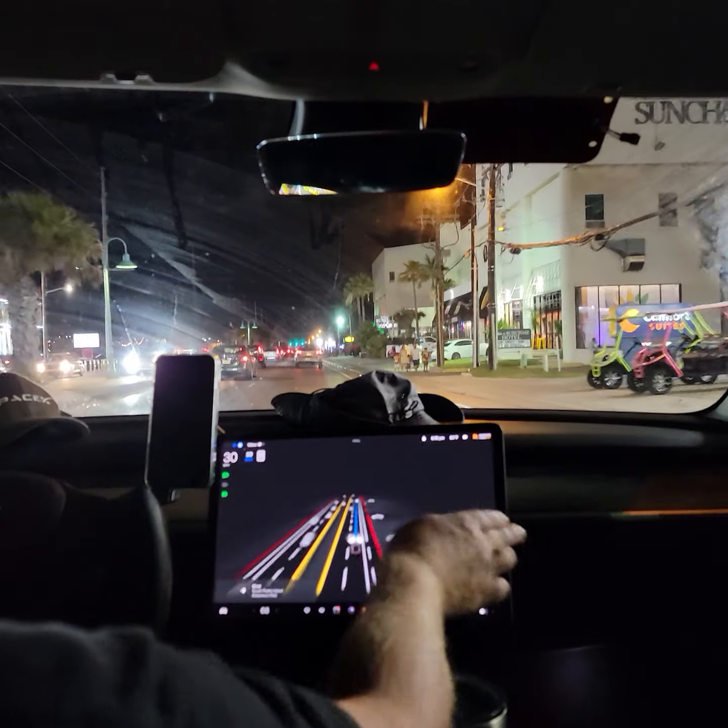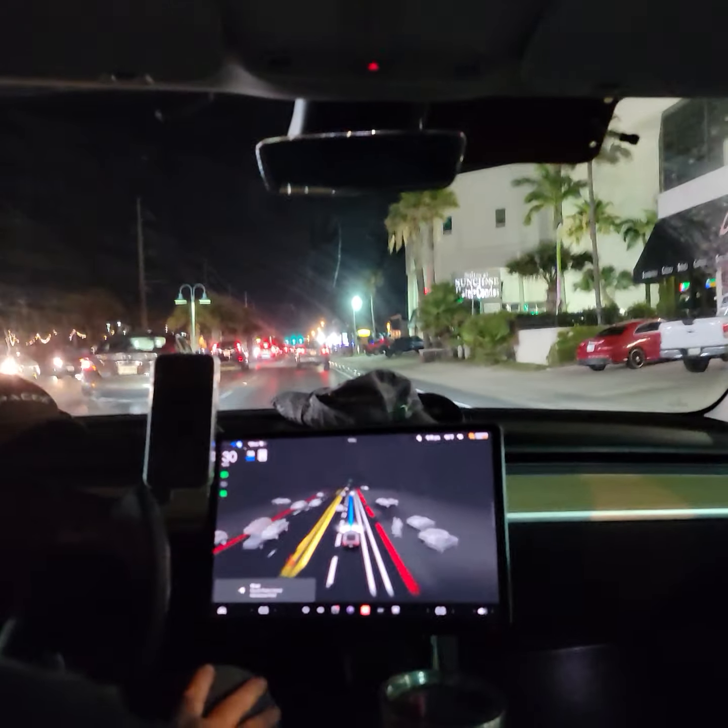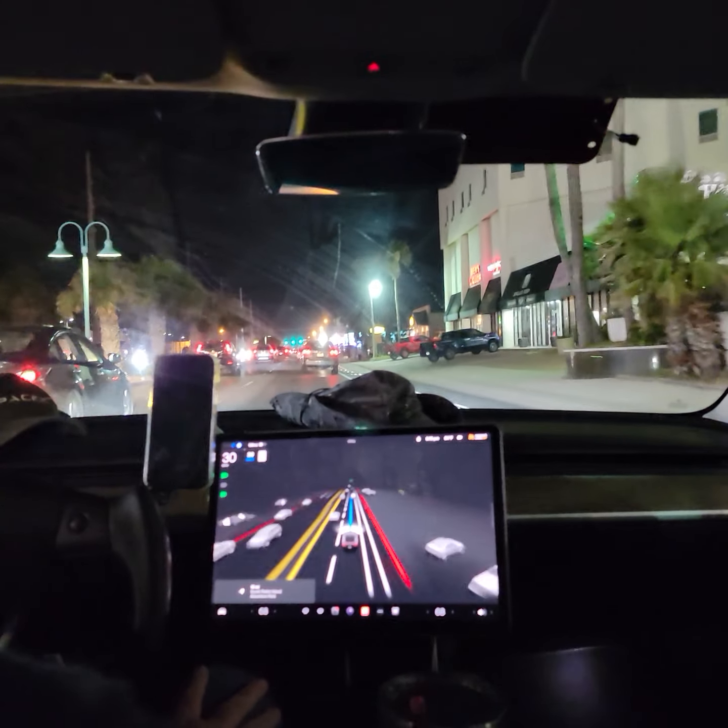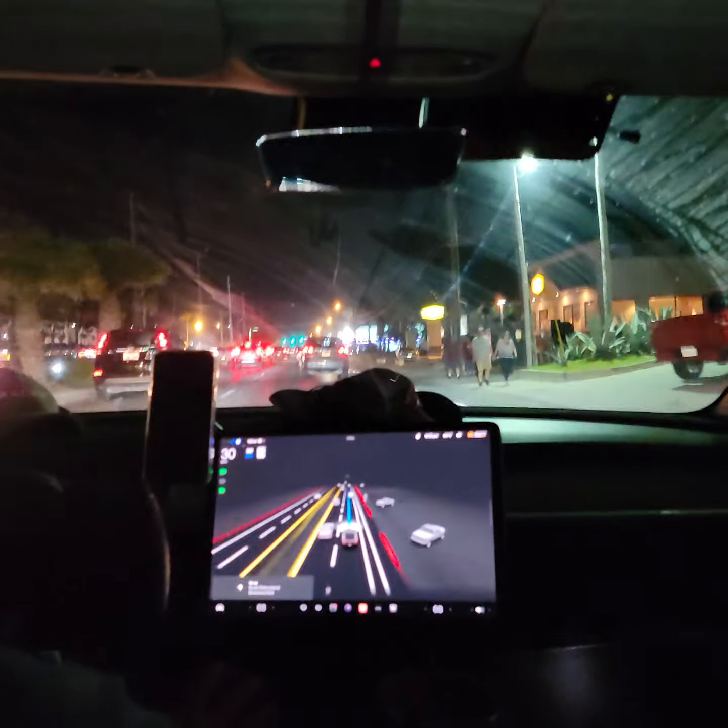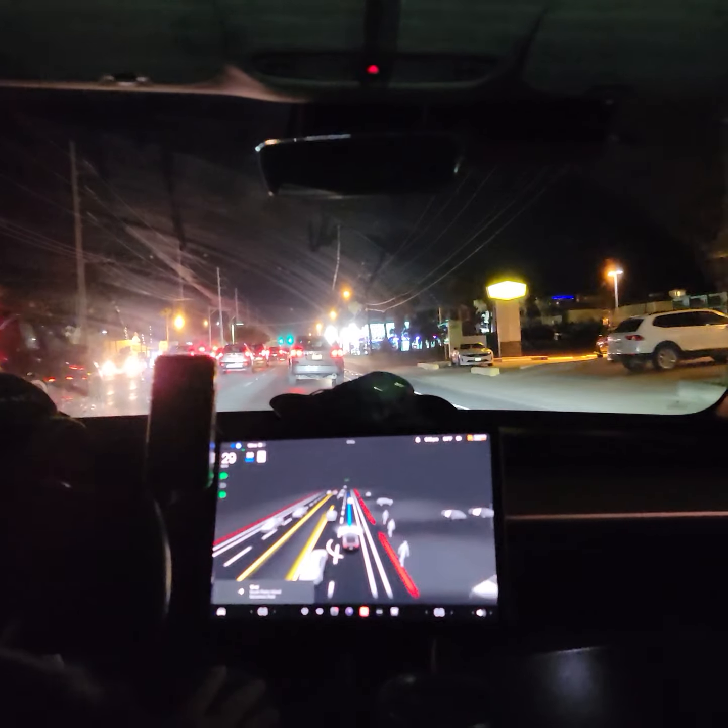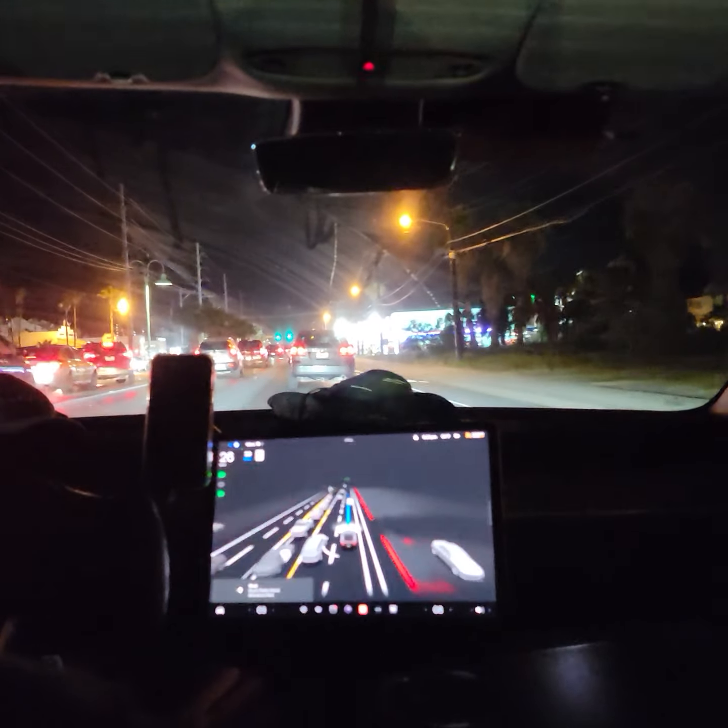The car wanted to kind of pull out, and seeing the people on the side of the road, the other vehicles here. I'm paying attention to the road, not too much to the screen. Hopefully the recording's catching all that.